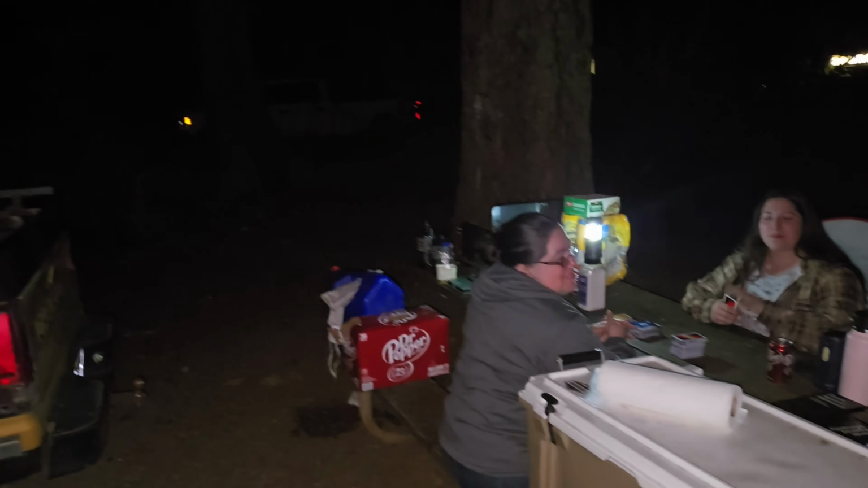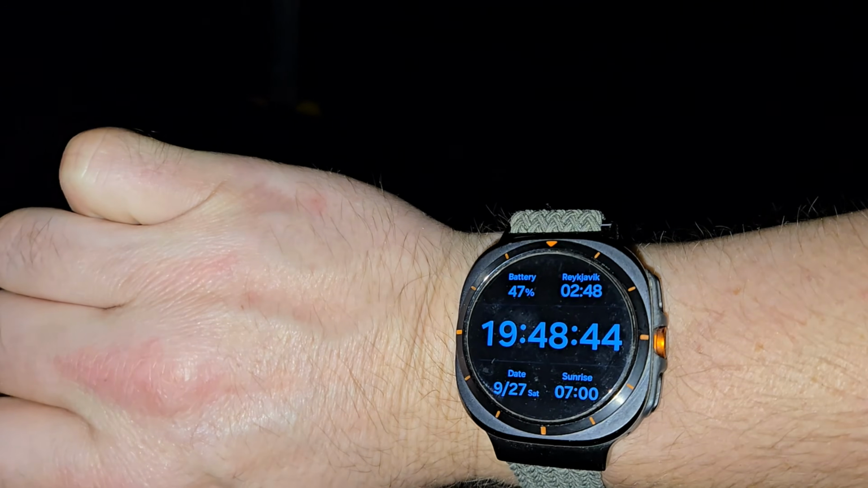All right. It's finally dark out, but it's still pretty early. We're just sitting around the table playing Uno now. But the sky is definitely dark, and the light on this camera really does not do it justice. But the time is only 7:48.